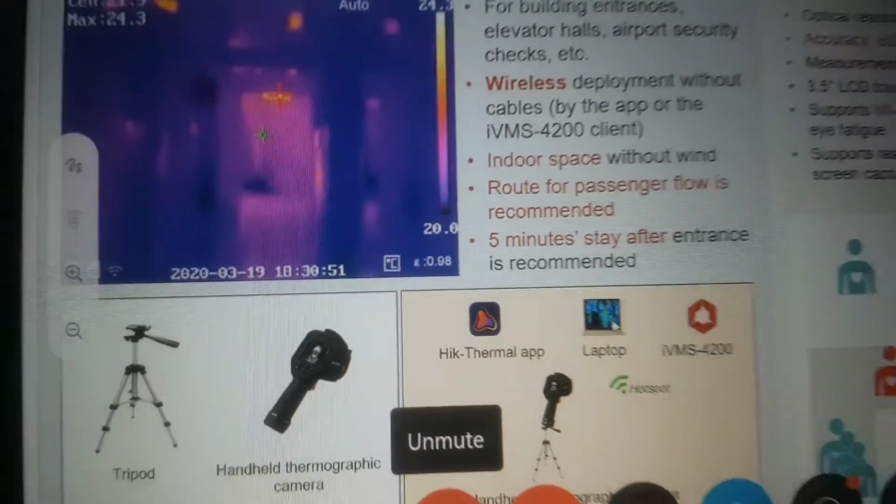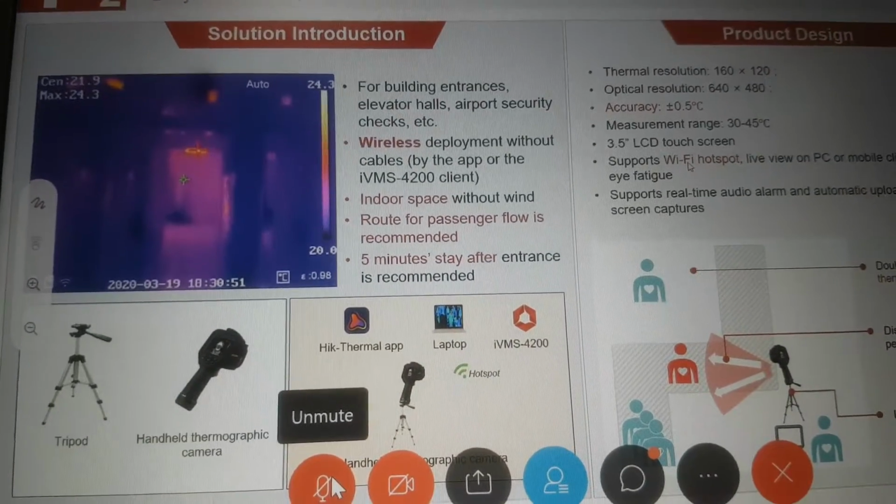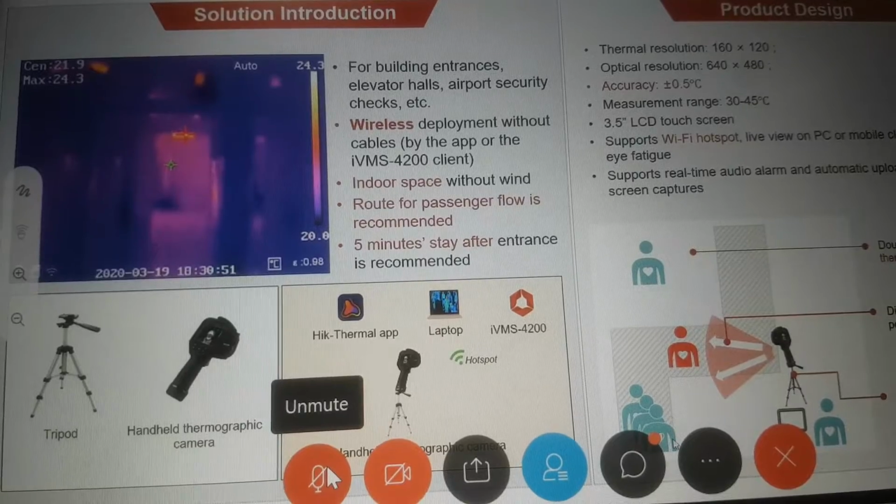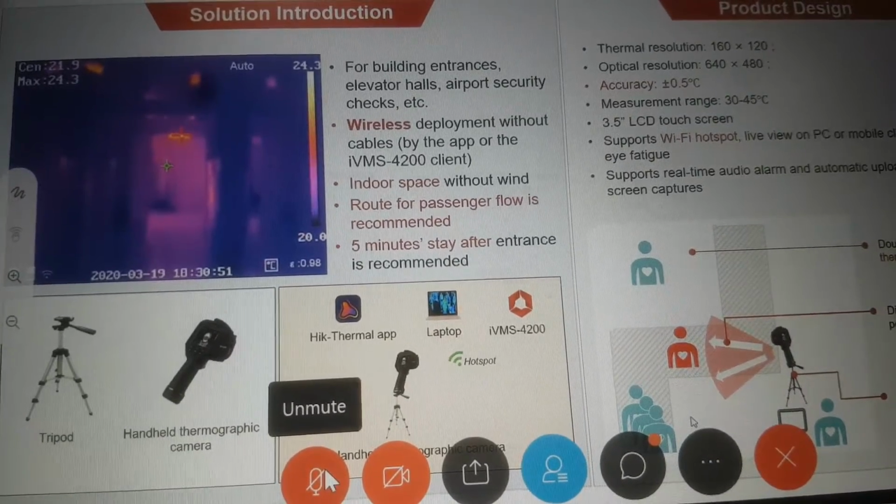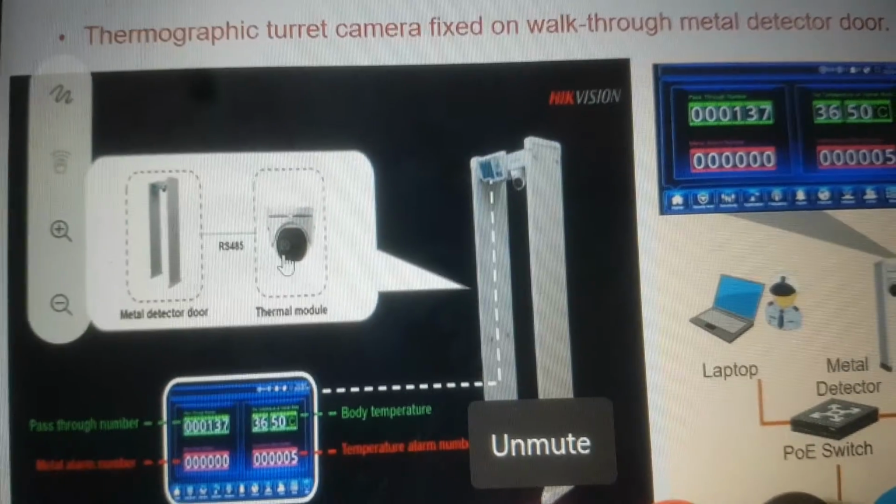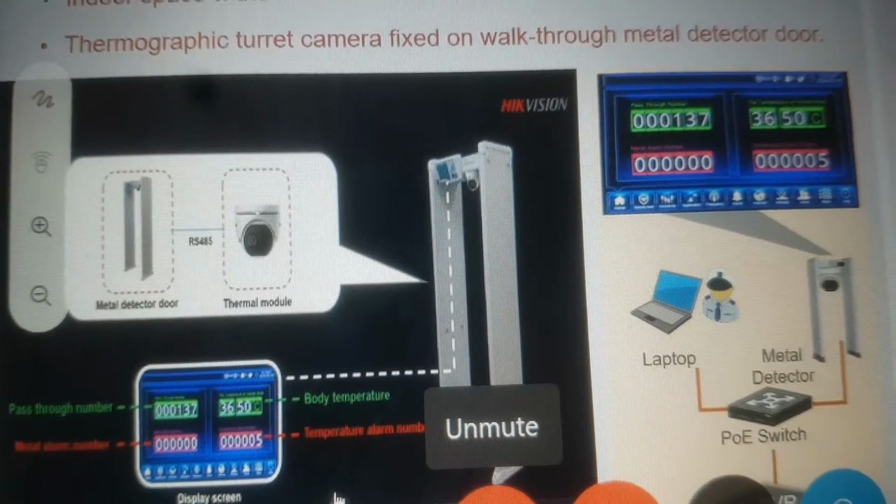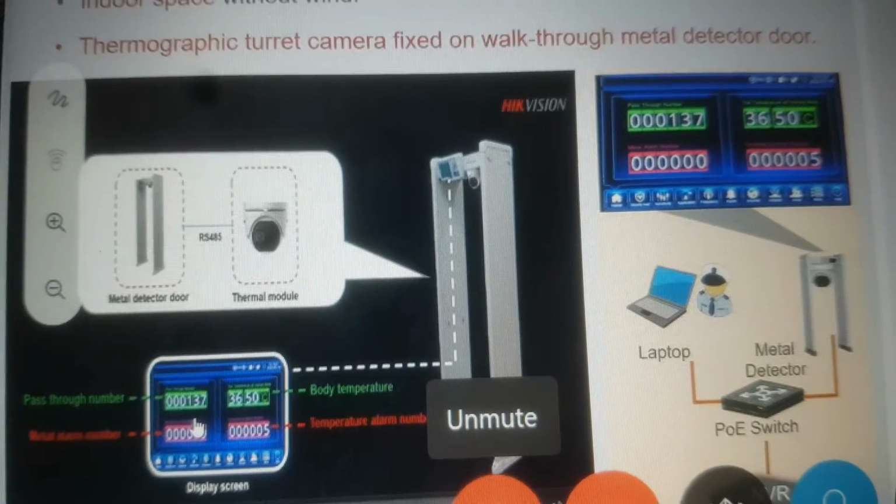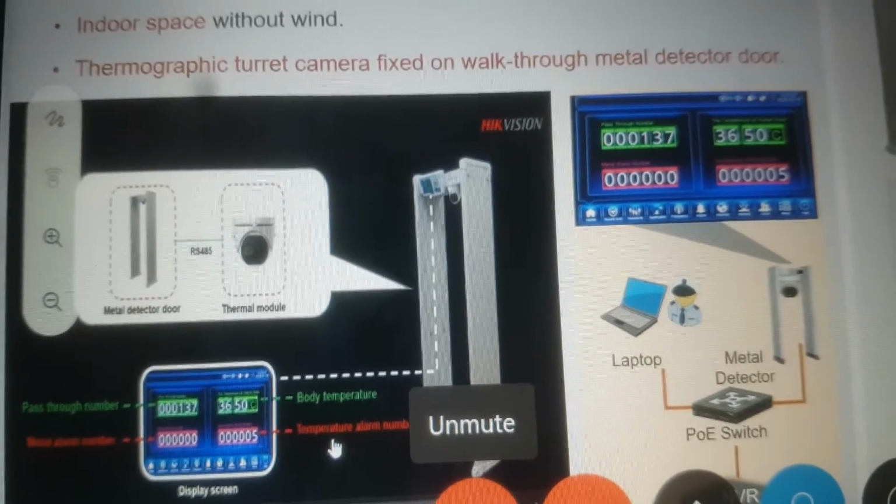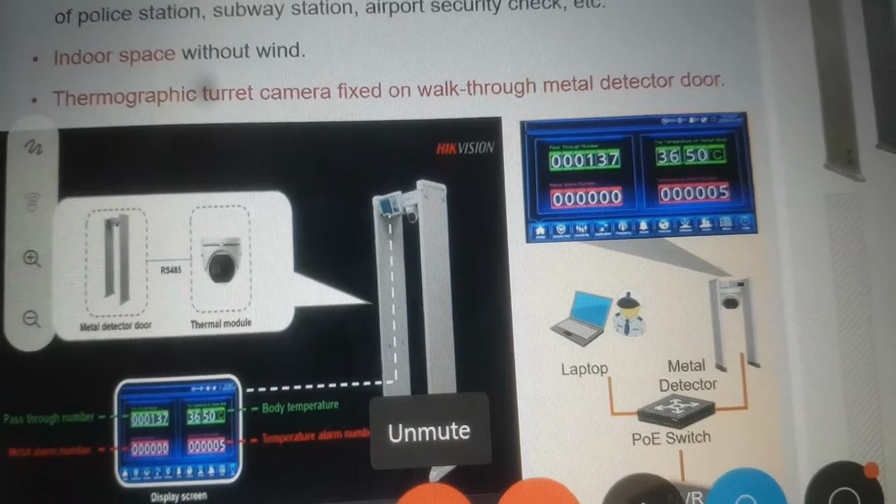Okay. And then we have optical and thermal resolution over here. All the rest of the parameters remain the same except the Wi-Fi hotspot and the inbuilt 3.5-inch LCD touchscreen display. And we have a metal detector. You can see the metal detector here. The camera is inbuilt with RS485 serial communication. We have a display which shows various information like the passing monitor, how many persons have come inside, the body temperature of a particular person, the metal alarm number, and the temperature alarm number, how many persons have an abnormal temperature. I'll just go through a video.